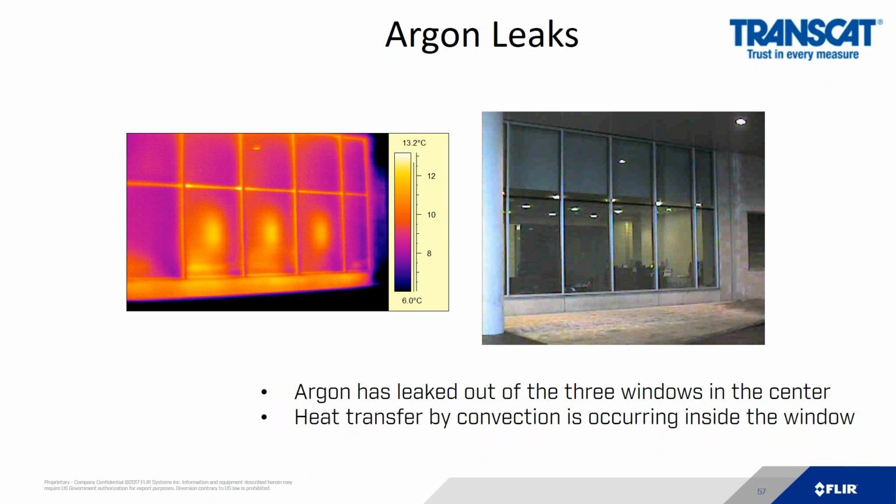If you want to use an infrared camera to see where the insulating gas argon, used in high efficiency windows as an insulation gas, has leaked out, this is the pattern you will see, where you see the three hot spots or a hot spot on the window. That's an indication that it's lost its E rating.